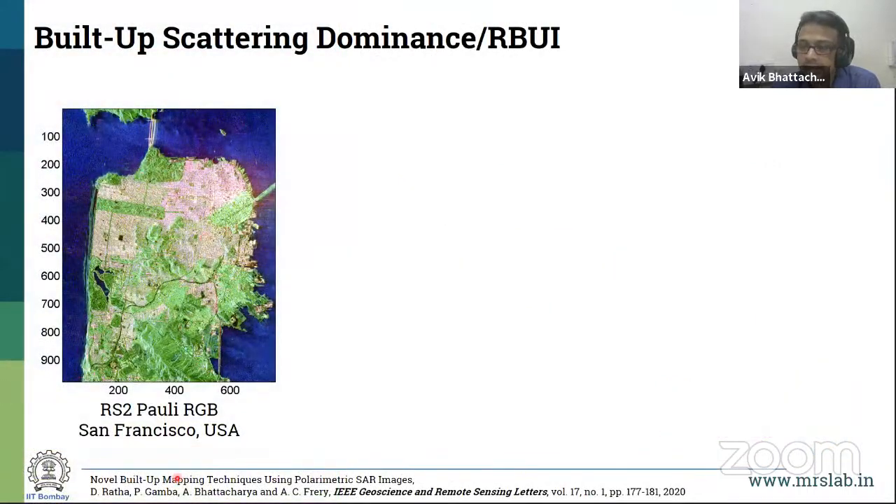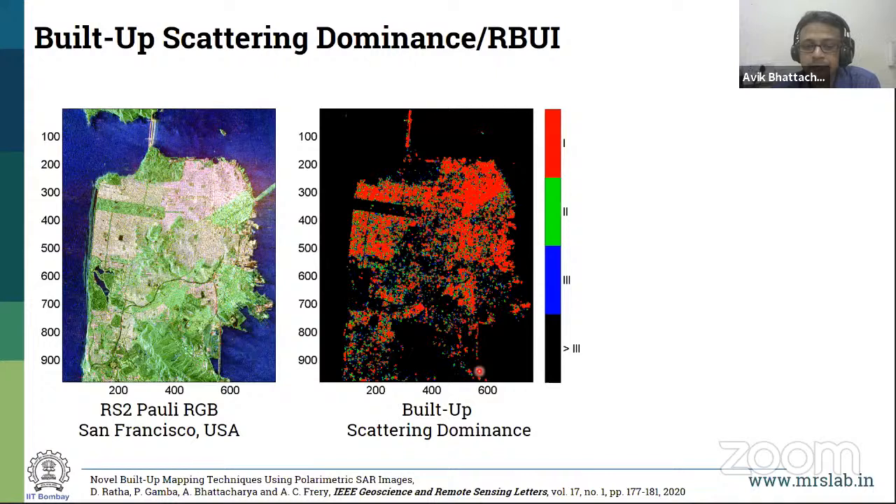This is the same area, RADARSAT-2 over San Francisco, and utilizing our methodology, we can find out the built-up scattering dominance. You can see that the dominance is, of course, in the urban area, which is clearly very evident. But now we have different classes of dominance, first dominance, second dominance, and so on. And beyond 3, we don't see anything because it is not coming anywhere.